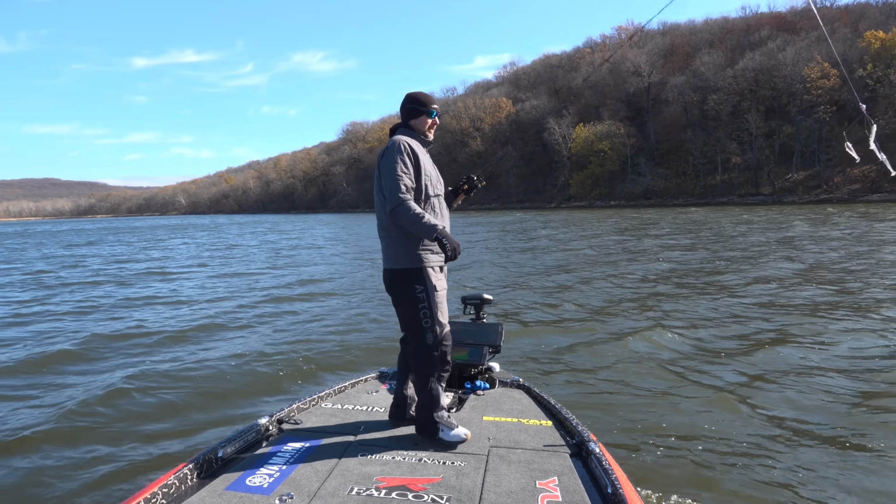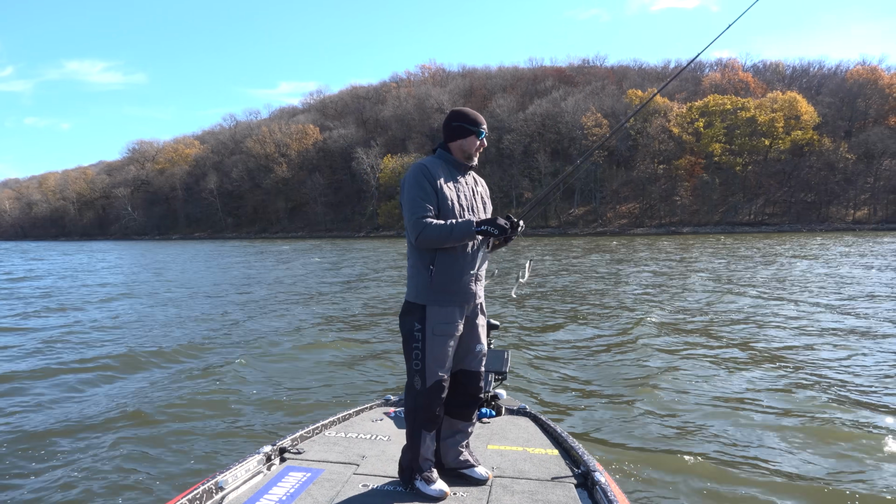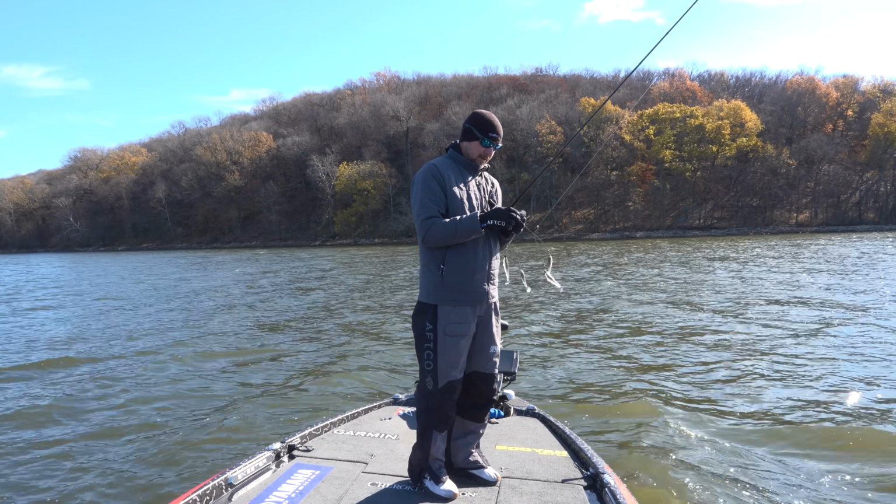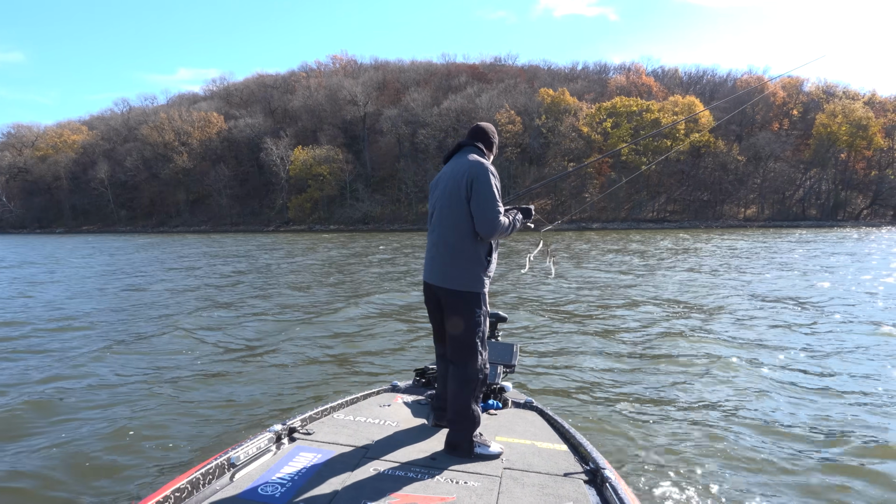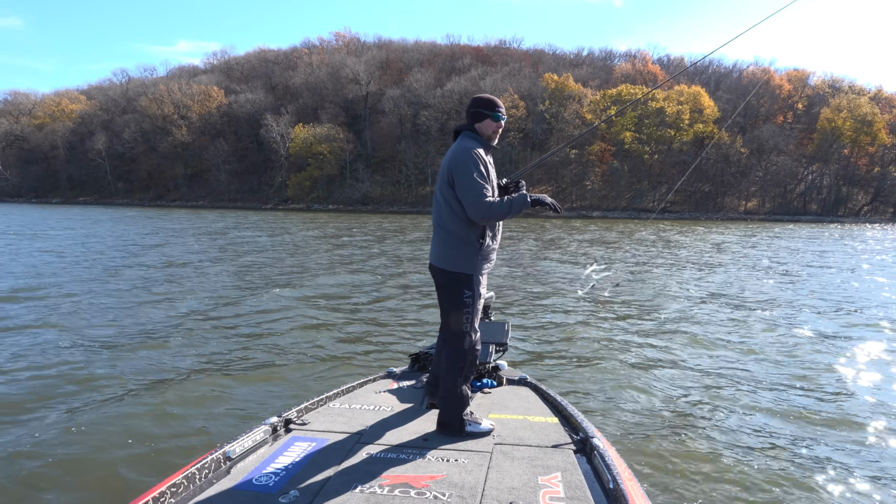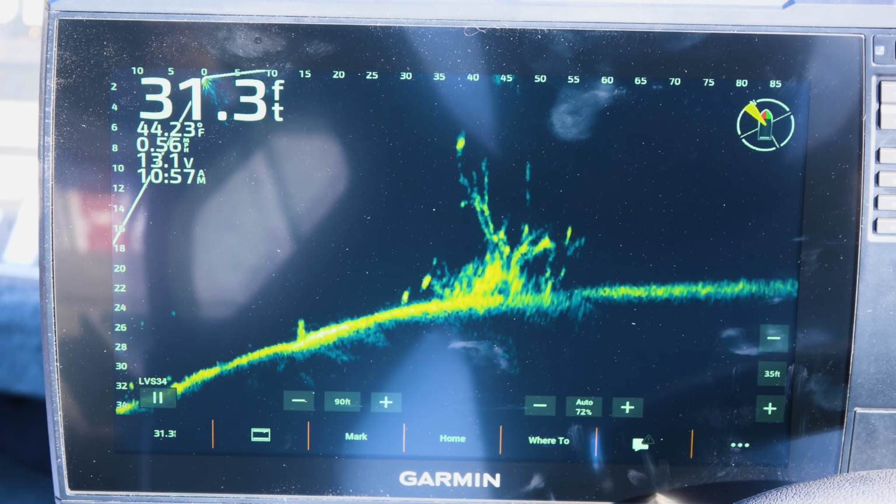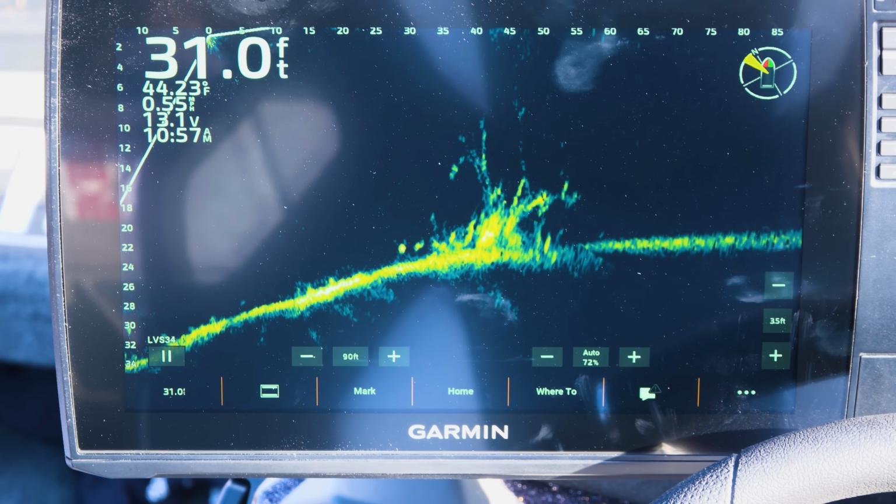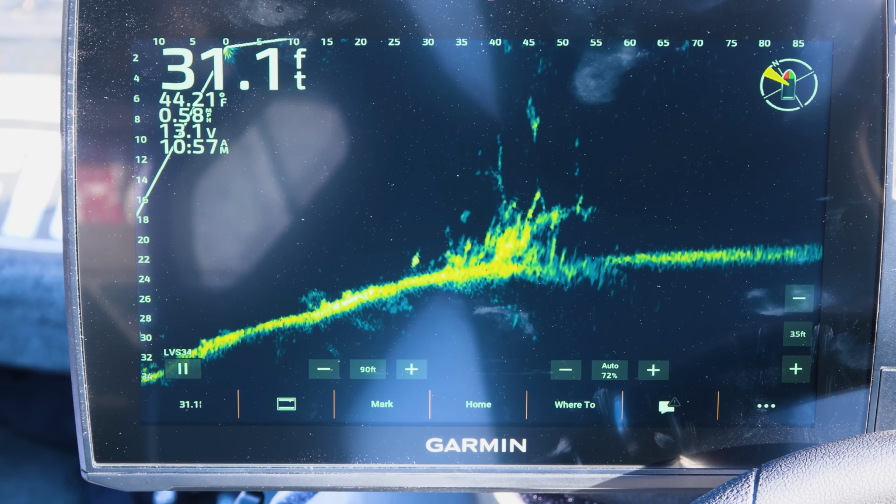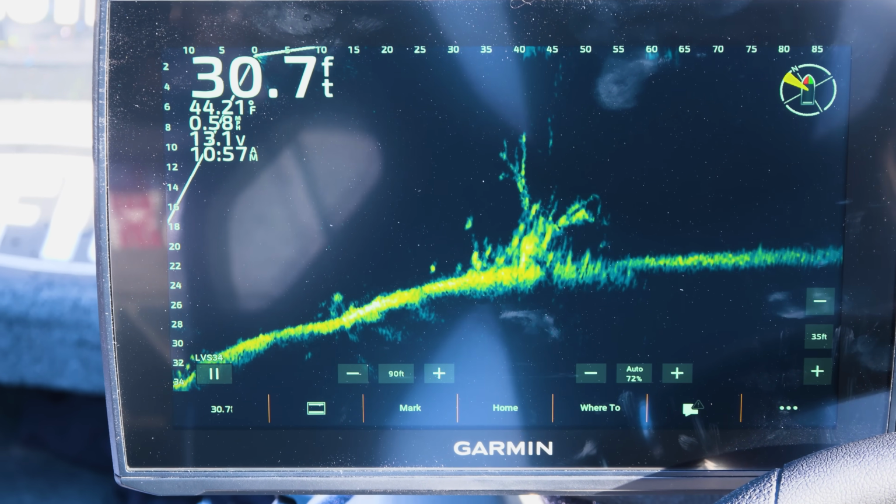Like, that's the thing, if you're not scoping, I mean, you can throw it around structure, you can throw it just going down the bank, you're gonna catch fish on it. I mean, today we're scoping some and we're casting some. We caught some, you know, 20, 30 foot deep. The boat's sitting in 4. So it's really pretty versatile. I mean, you can throw it wherever. I like to be able to look at it on the scope just to keep it out of the structure and not get hung up.